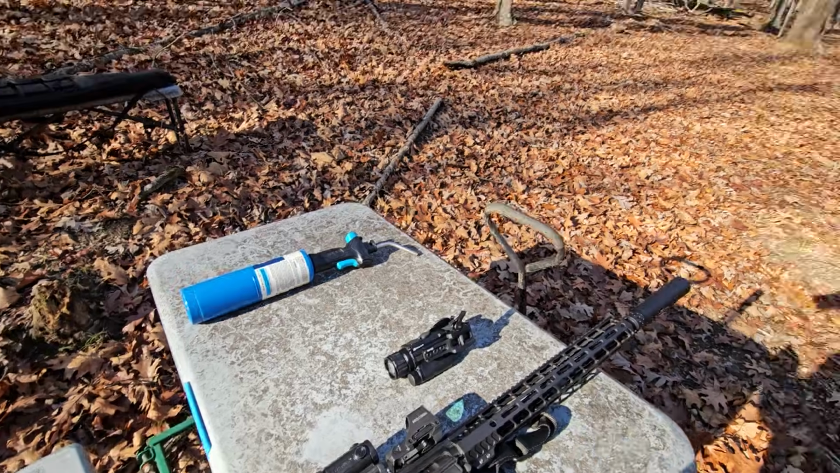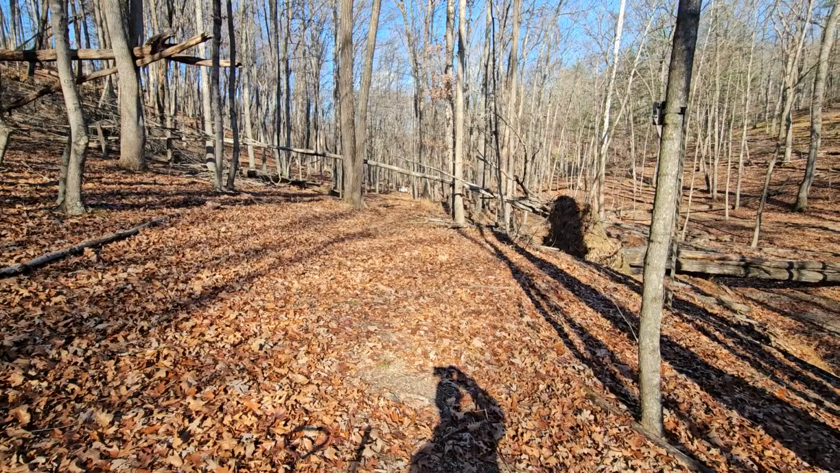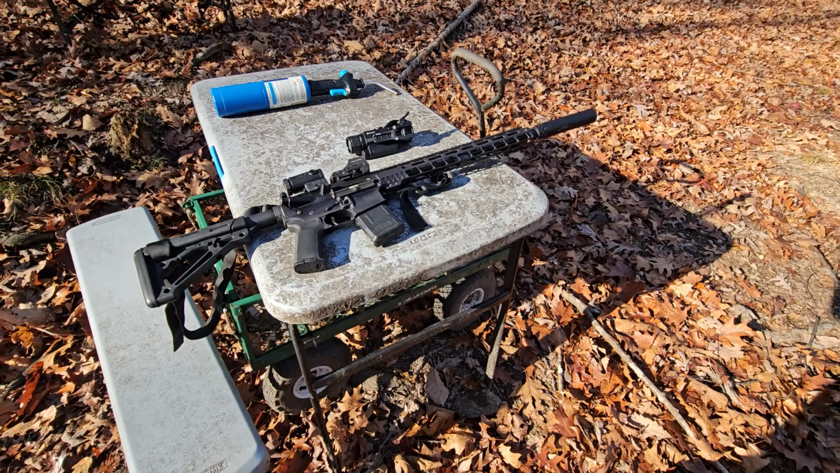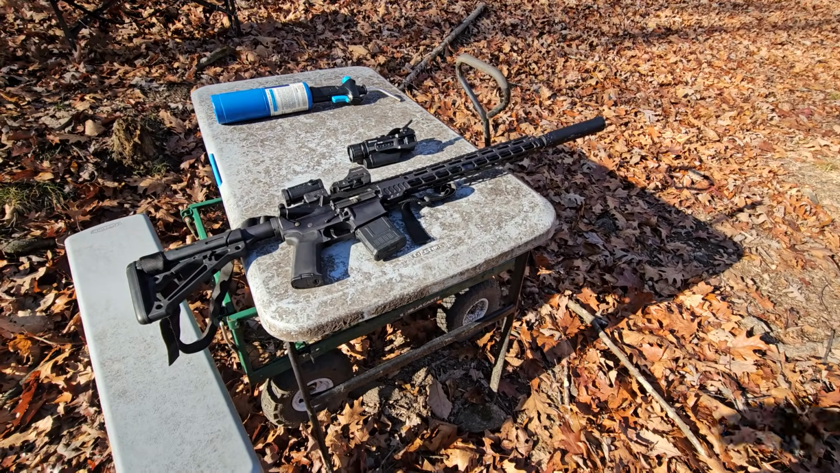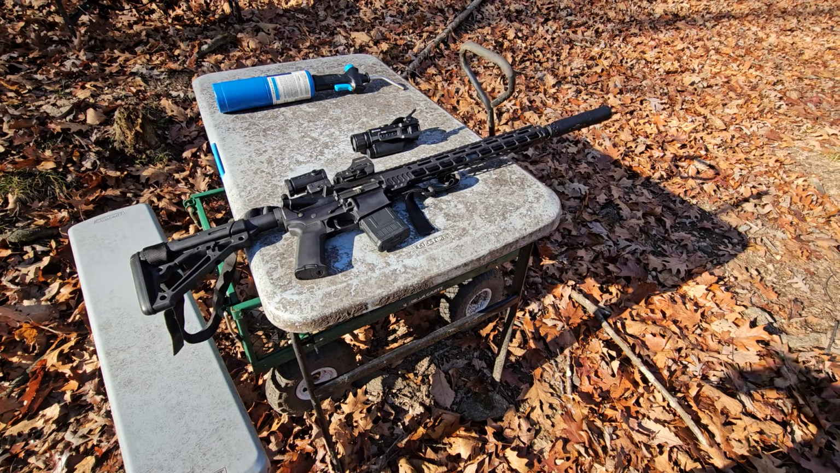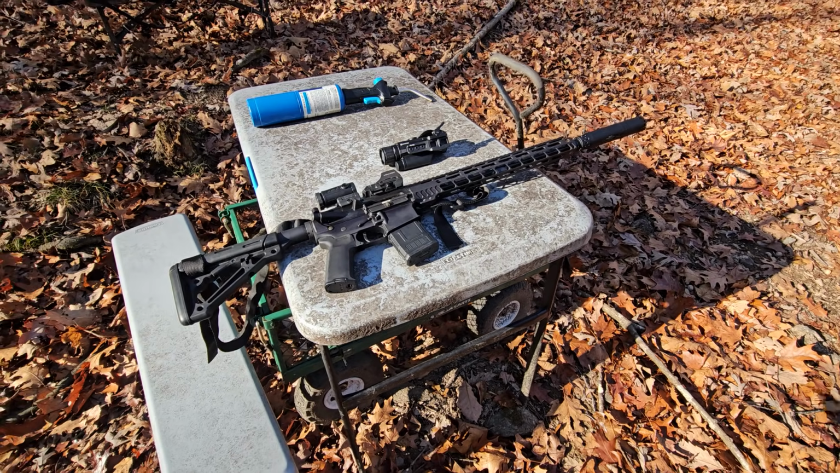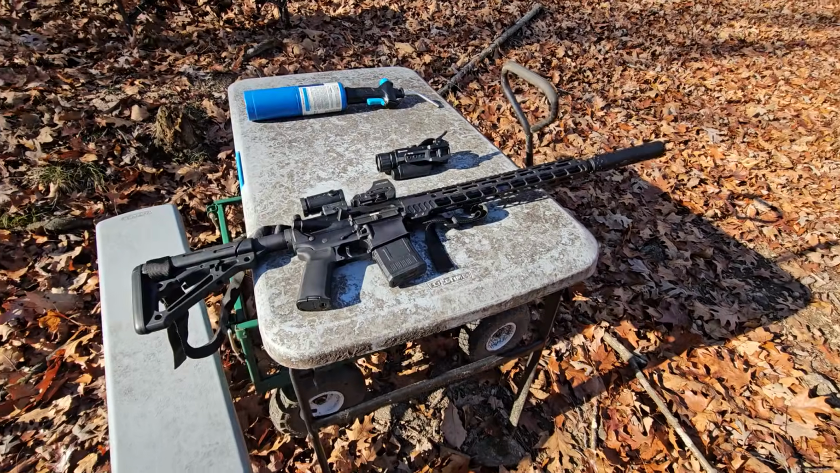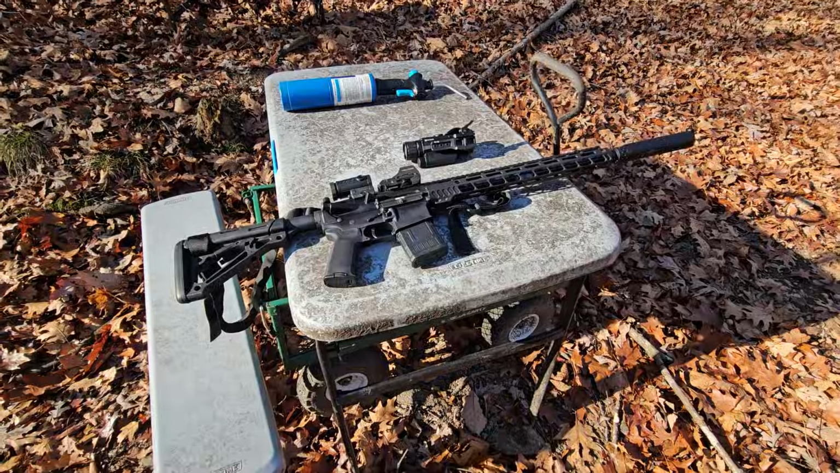I got a torch with me. I am going to go heat up one of those steel targets down there. I'm not sure which one yet. And then we'll get some recording through, and we'll just see how it works. I am in daylight right now, but we just want to see if we can see a heat signature and make some shots and see if we need to make any adjustments on our sights.